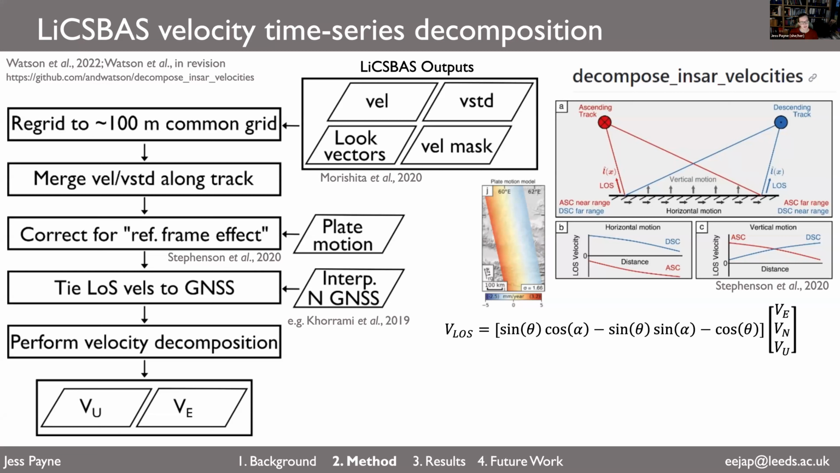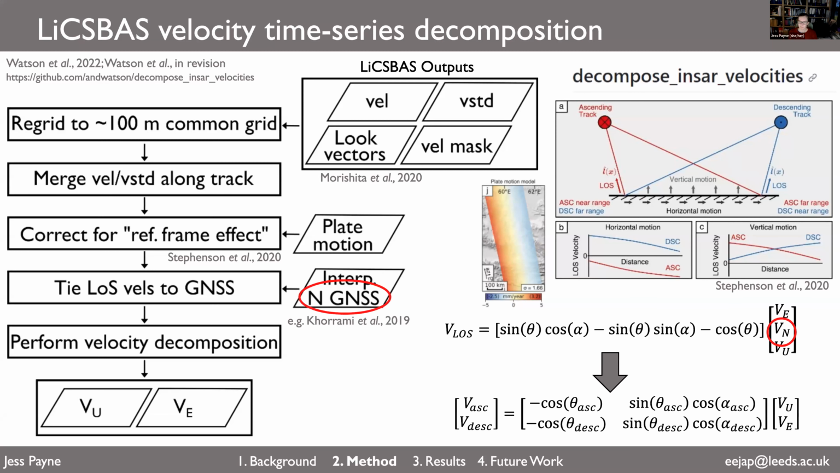We then tie the line of sight velocities to an interpolated north-south field. Firstly, so that all the line of sight frames are in the same reference frame, but also, looking at this equation on the right, input into this first equation as Vn, making it possible to calculate the Vu and Ve at the end, making the equation less underdetermined.